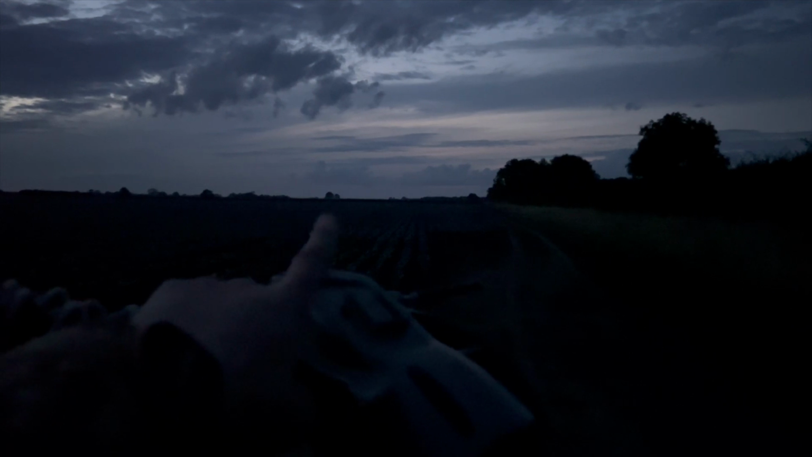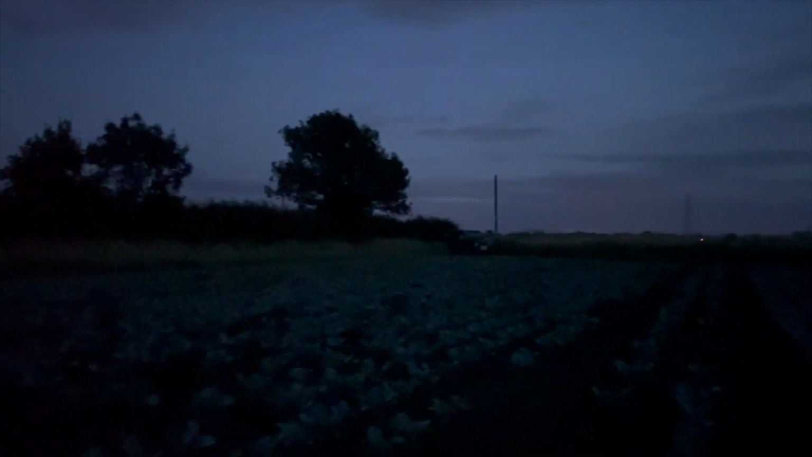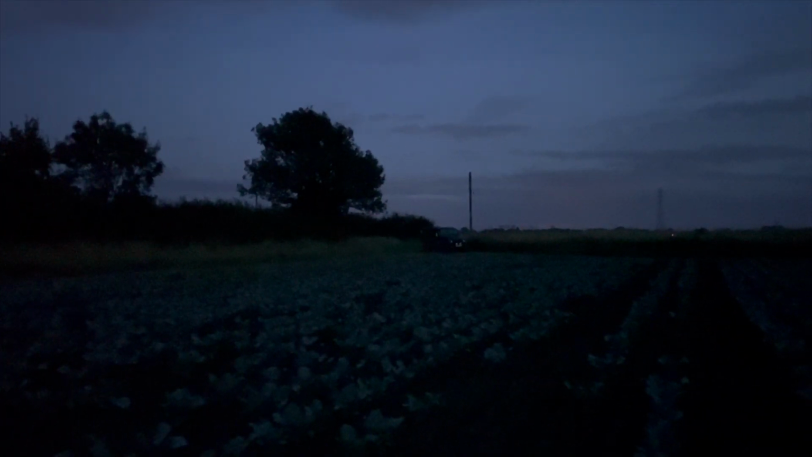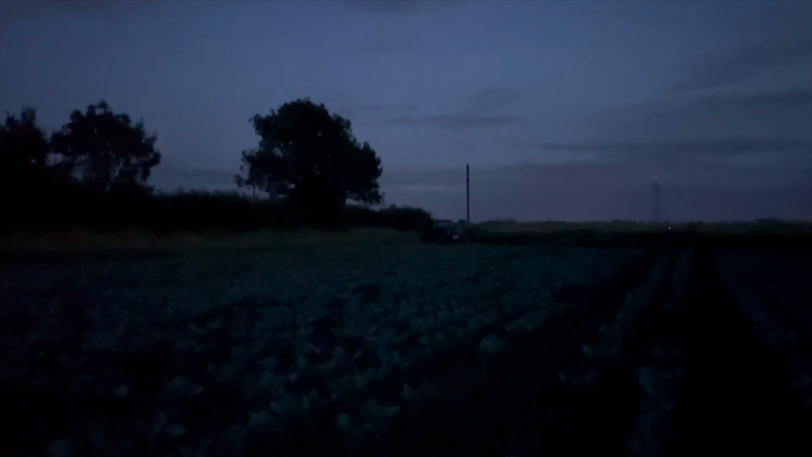I'm going to place the caller closer to the right hand side because this is where I expect the fox, if it appears, will come from, as the wind is travelling slightly left to right. The Land Rover is situated around 75 yards away from the caller and silhouetted by the hedge so as not to stand out to any would-be participants in tonight's Squid Games.